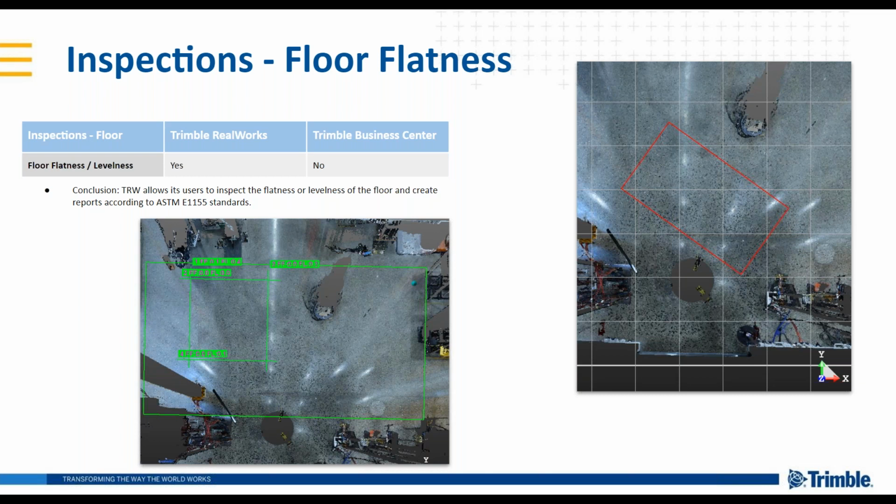It's no different in the floor flatness routine. RealWorks allows users to inspect the flatness or levelness of the floor and create reports according to the ASTM E1155, my favorite standard, which is, Jason, as far as I know, an industry standard. It's the industry standard, correct?